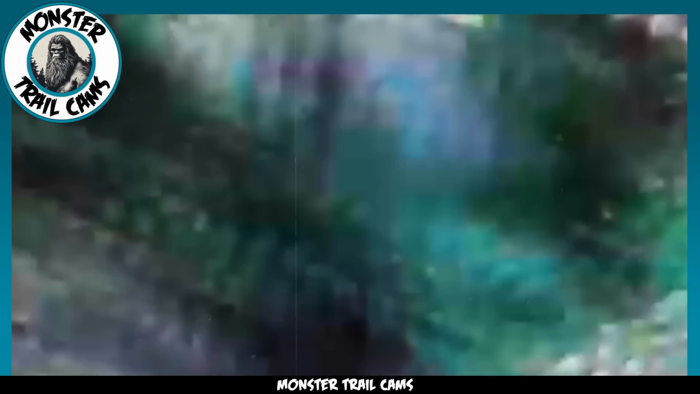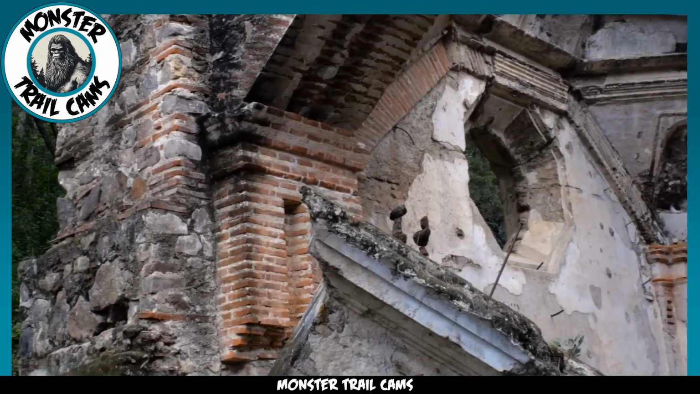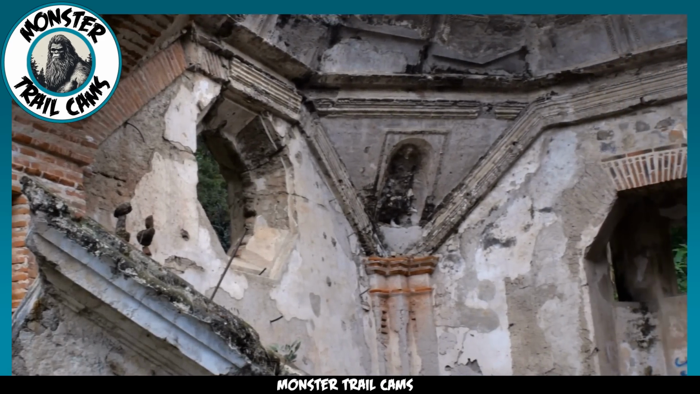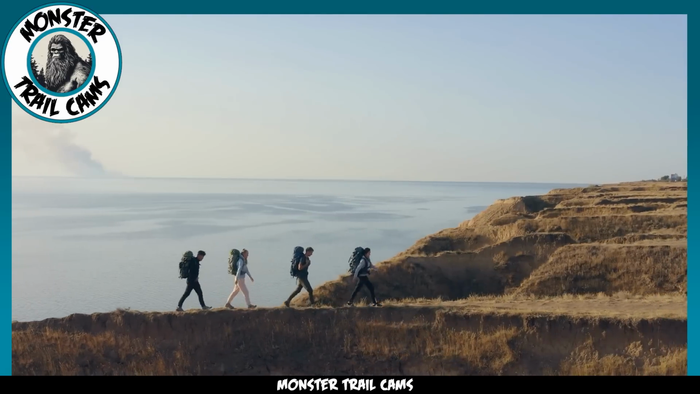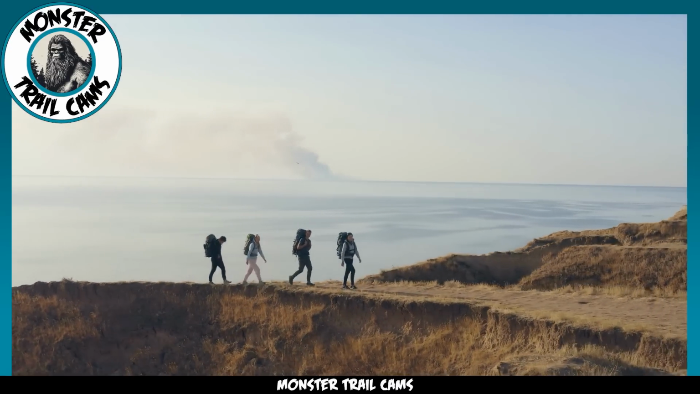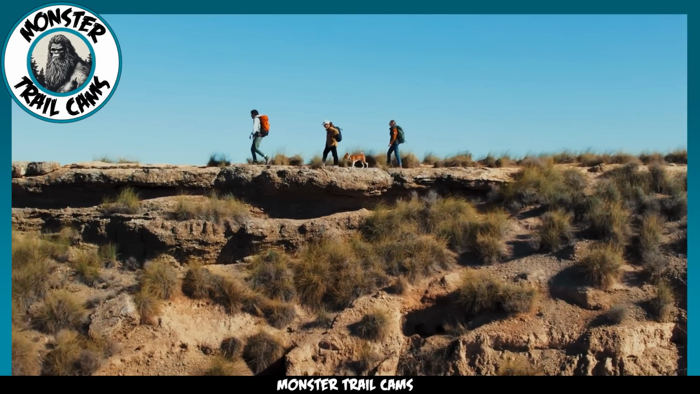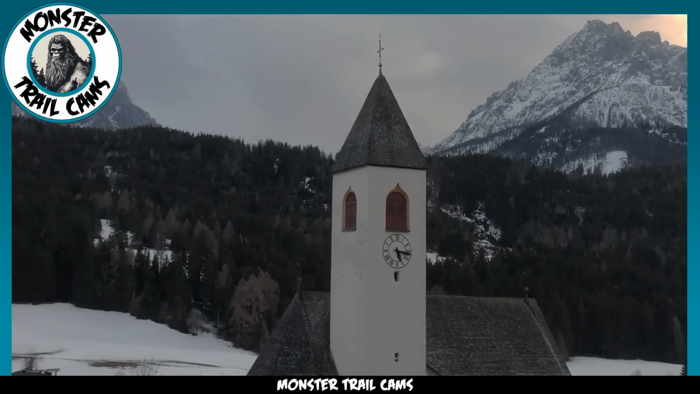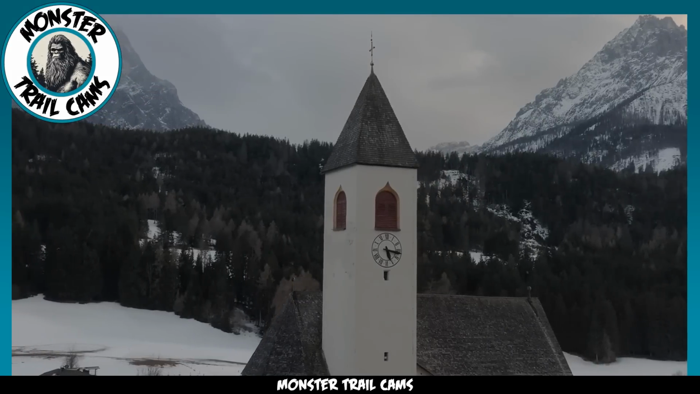This footage raises a myriad of questions. Who or what was the figure cloaked in black? Was it a guardian of the abandoned churchyard, a spectral entity bound to the land? Or was it something else, an enigma that defies categorization? The hikers, who were fortunate to leave the area safely, are unlikely to seek answers by returning. The churchyard, with its crumbling foundations and its silent guardian, remains a place of mystery.